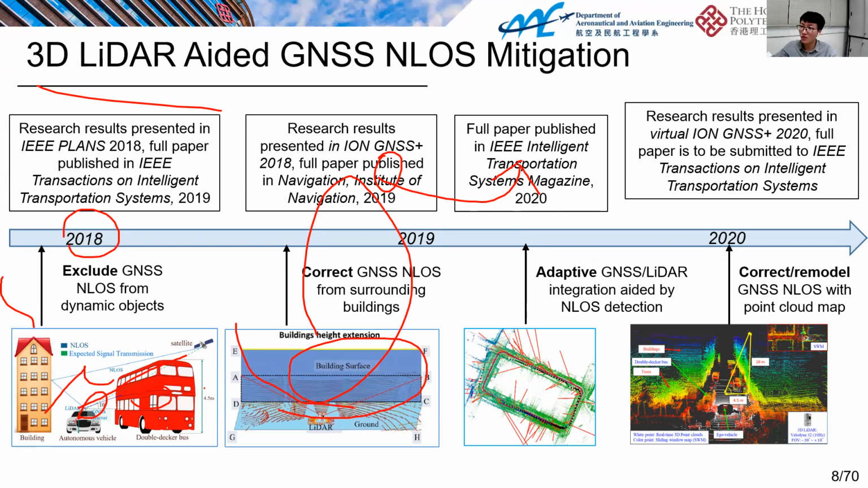The FOV, the field of view, is quite limited using a single LiDAR. Therefore, we accumulate multiple epoch point clouds to generate a local map. The FOV is slightly increased, but it's still limited using a single LiDAR due to the physical properties of a single 32-channel LiDAR. This is also presented in ION Plus 2020.